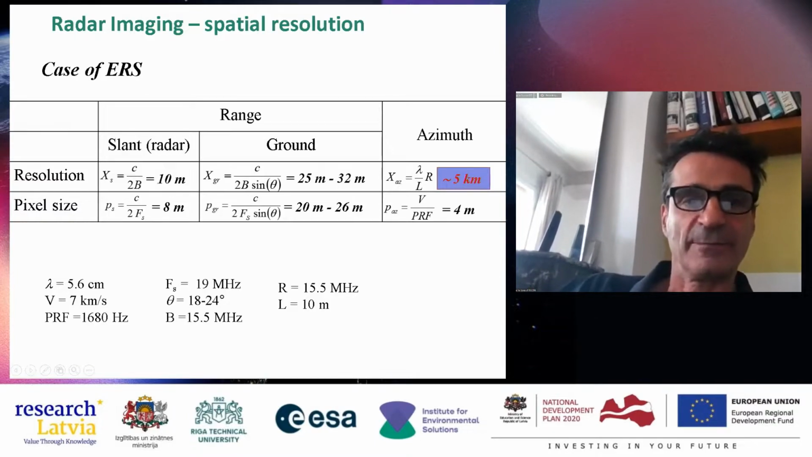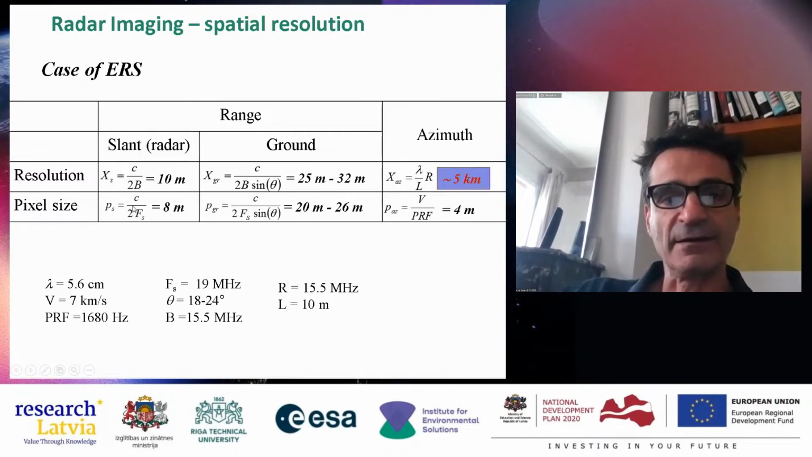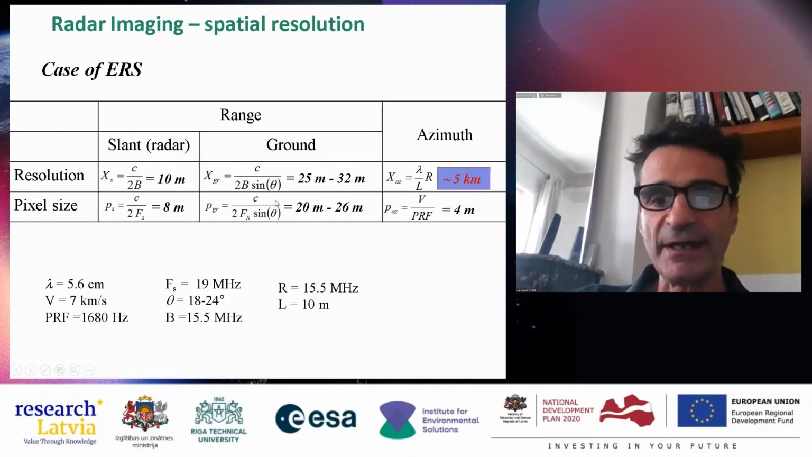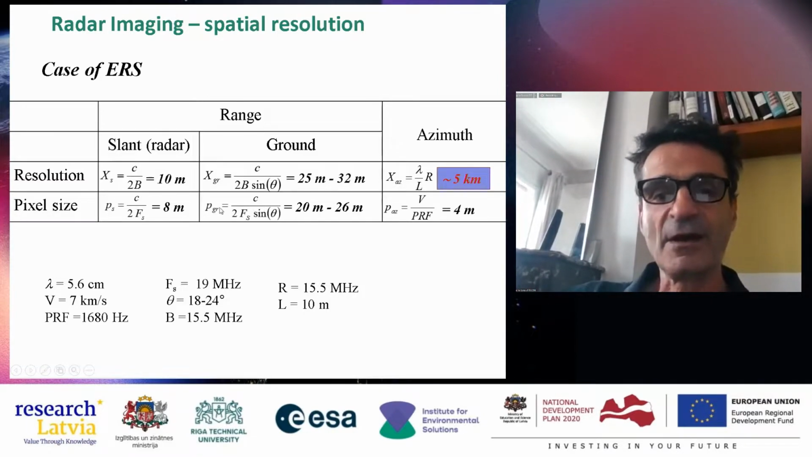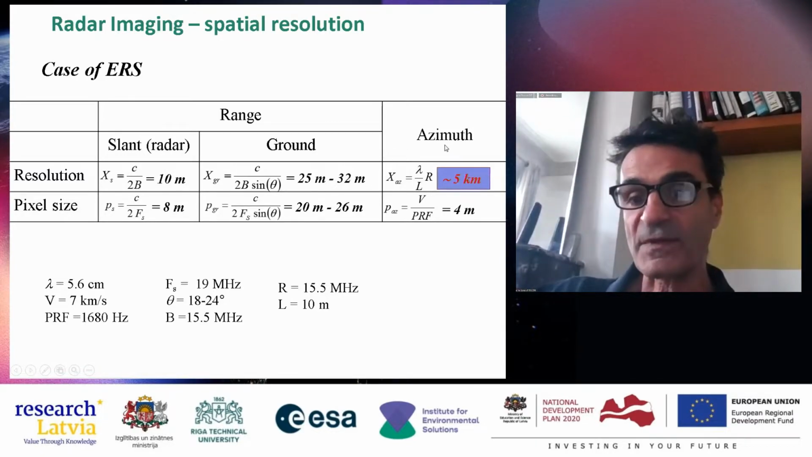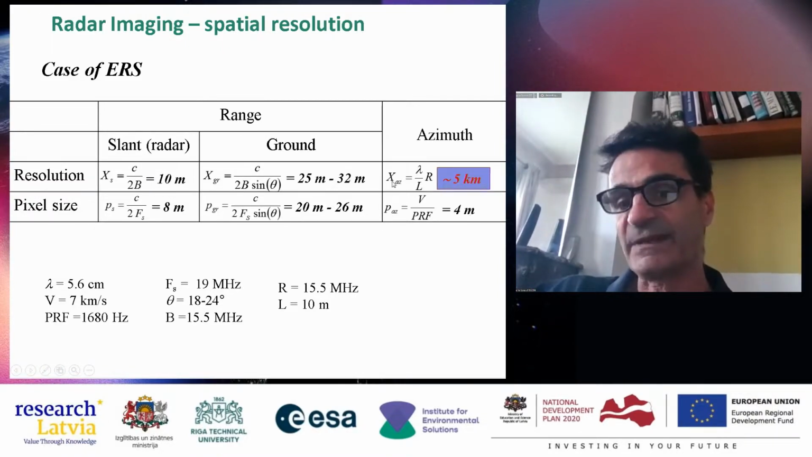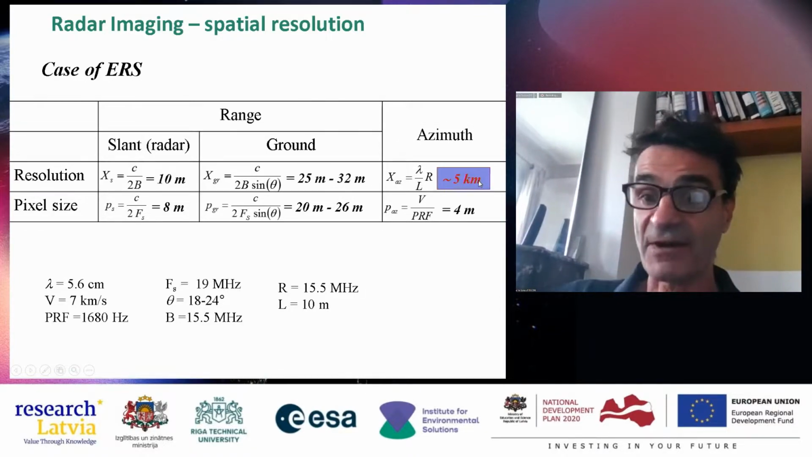So what about, for example, ERS? You see that in range direction, it's okay with the bandwidth that has been artificially put. You have a ground resolution of about 25 meters, a pixel size of about 25 meters. This is quite okay. In the azimuthal direction, in the line direction, you have a pixel size of 4 meters, okay, but an azimuthal resolution of about 5 kilometers, that is far from enough.